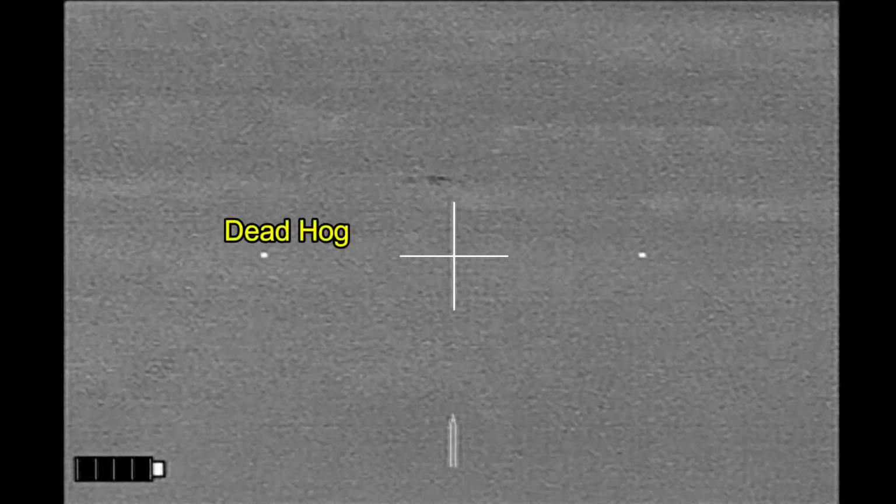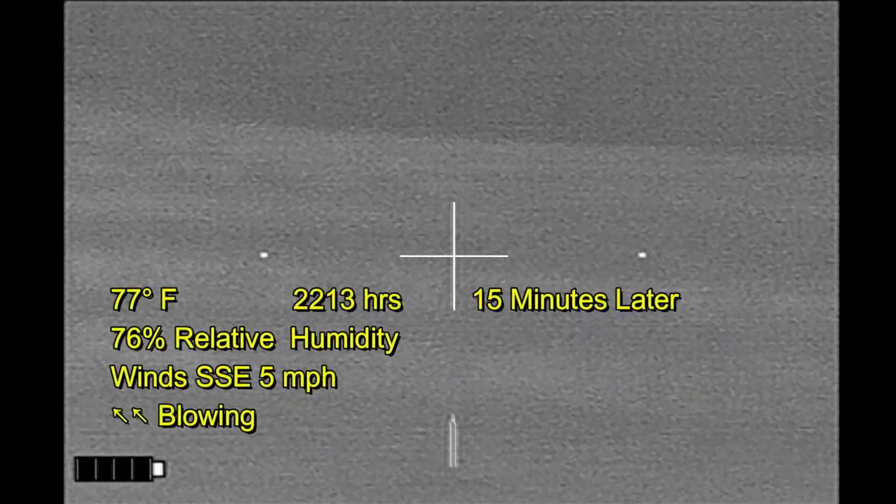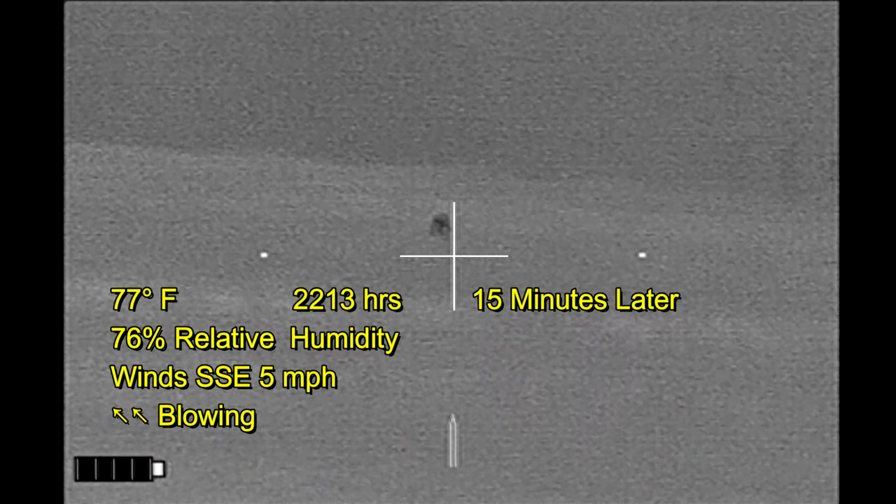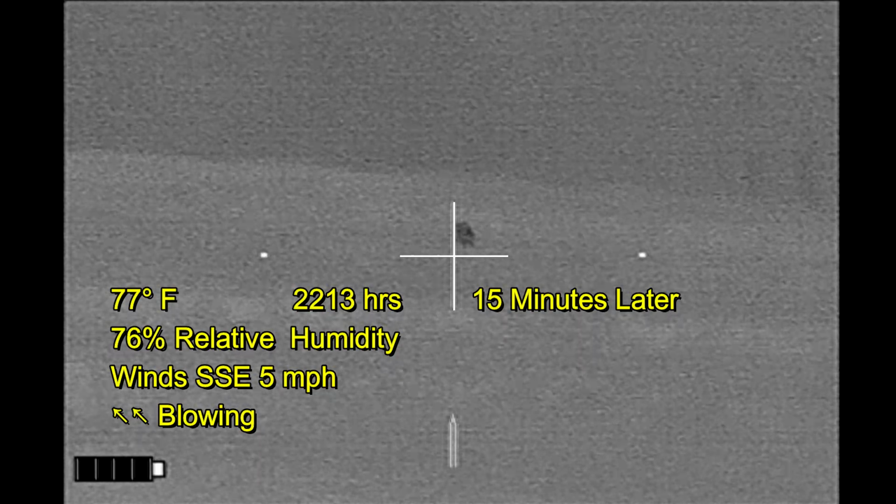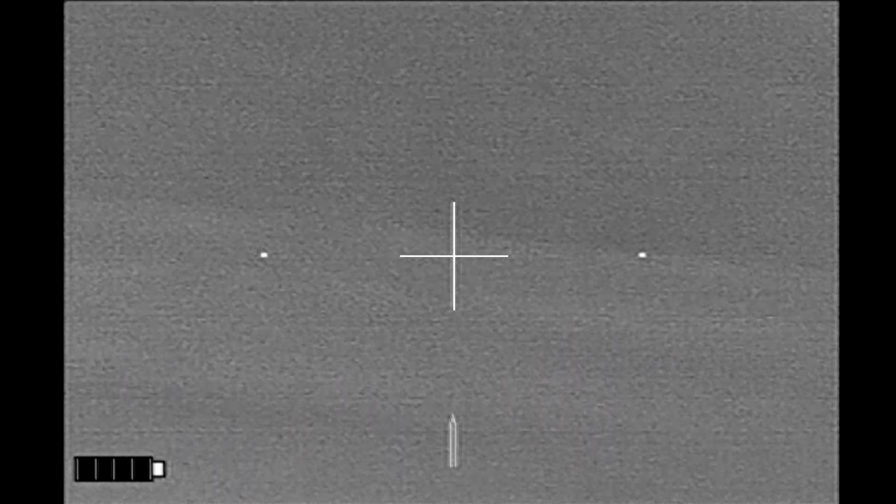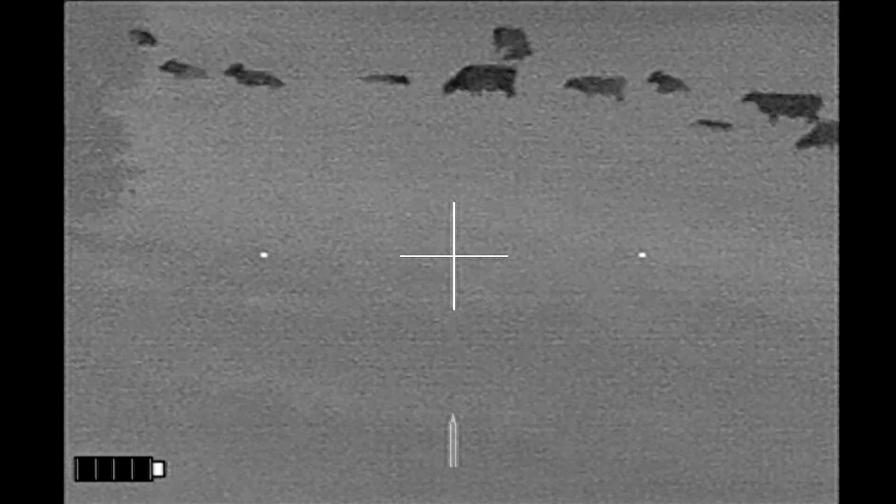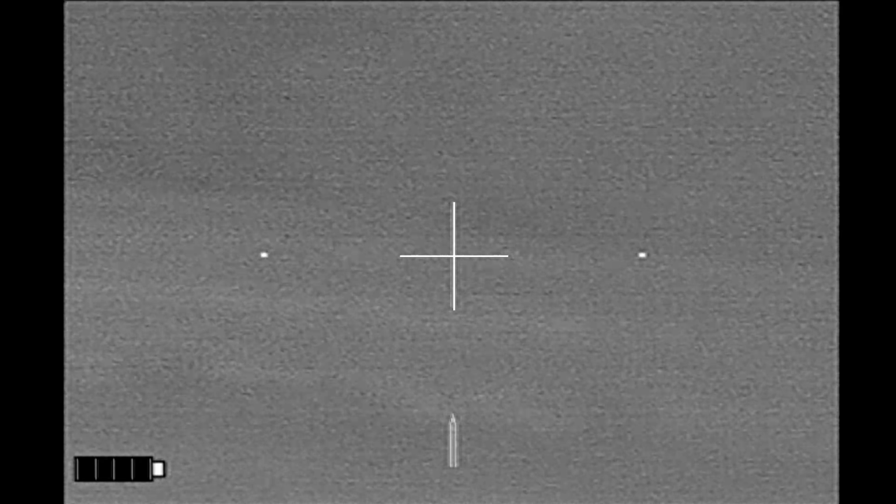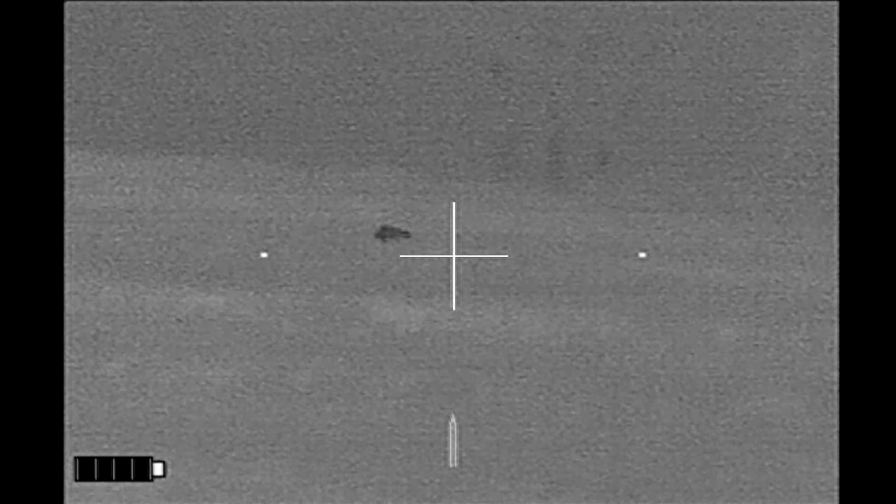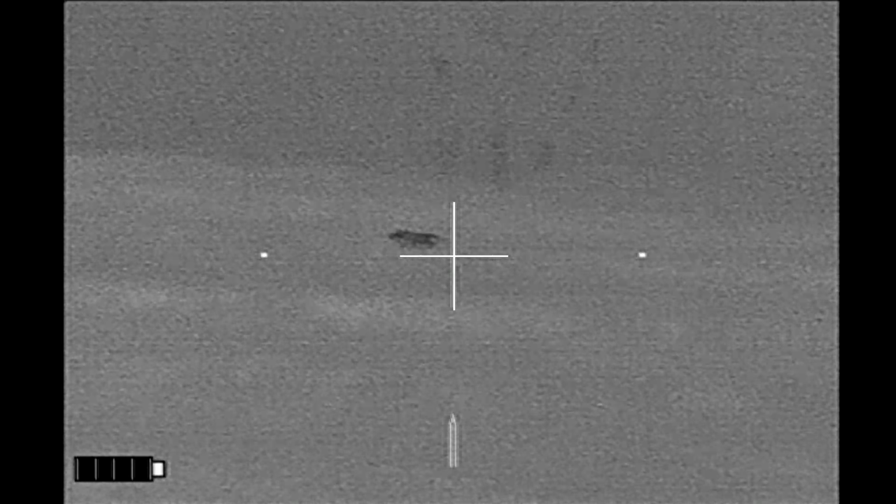Thinking that there might be more action, I left the dead hog in the field, and about 15 minutes later, another hog came in from the north, but not quite downwind from me. He's up there in the field, a couple of terraces up from where I am. That's where the cattle are, way off to the right, so no cattle behind the hog. So I figure I'll just wait for him to clear this next terrace.